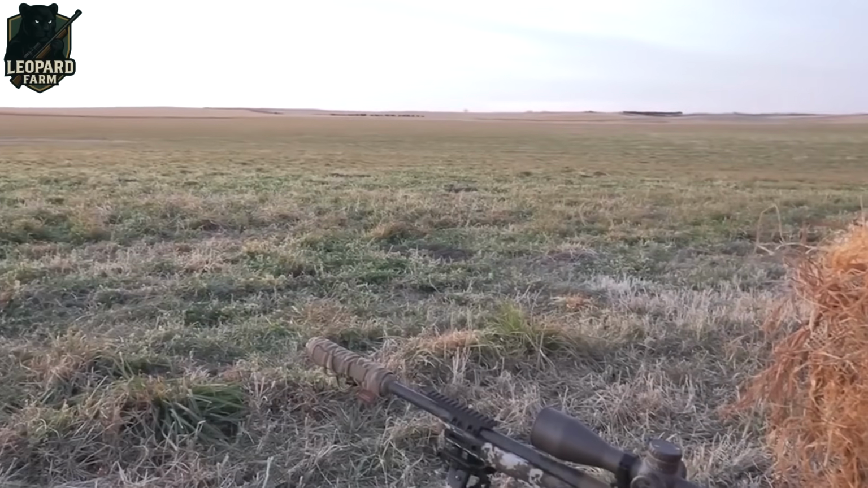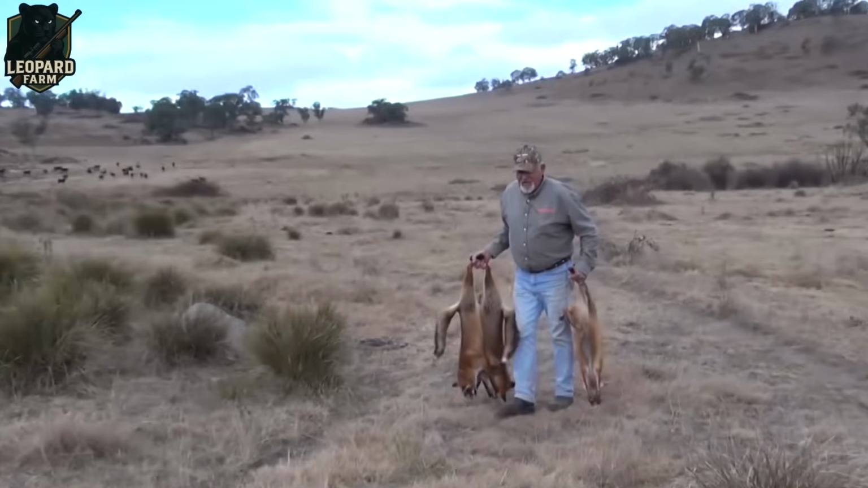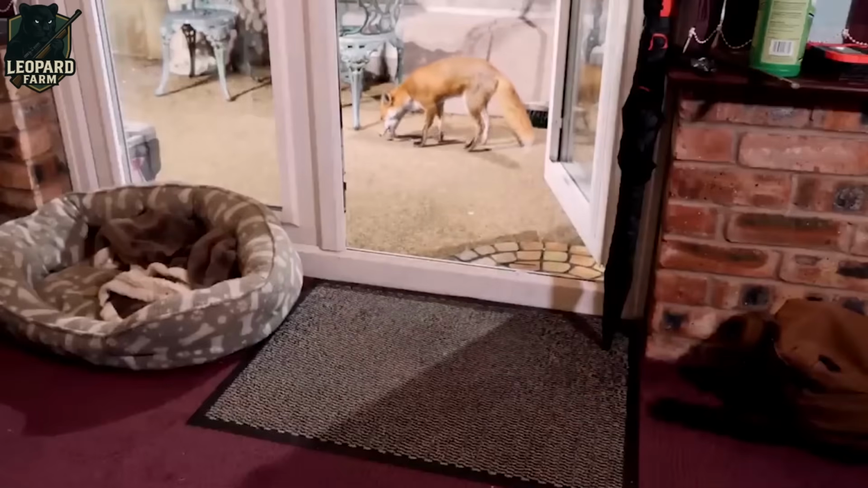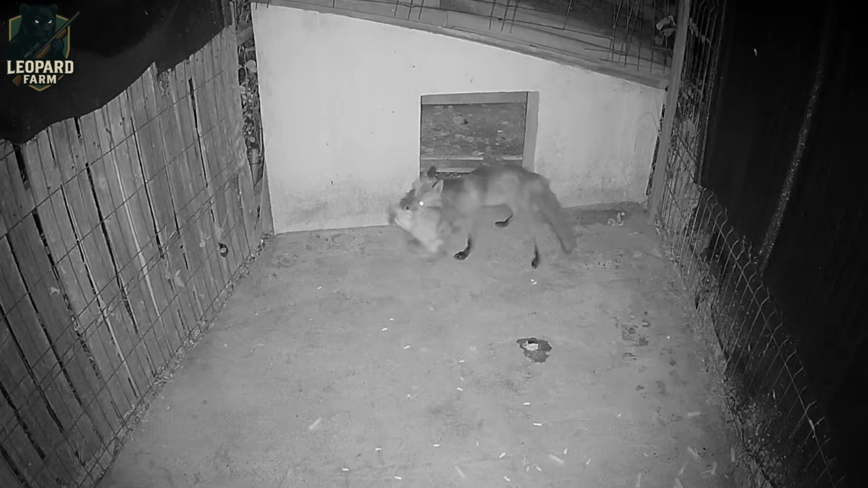When food scarcity drives foxes closer to human settlements, fox hunting season kicks off when foxes are most active, typically from late fall to early spring, as dwindling food supplies push them toward human neighborhoods.